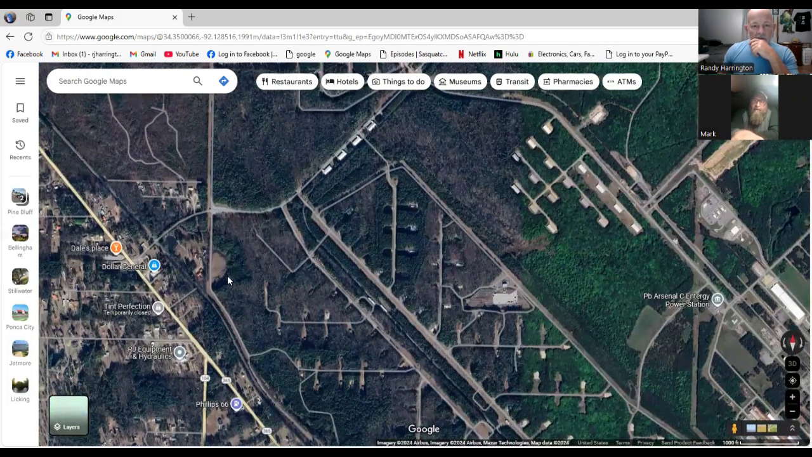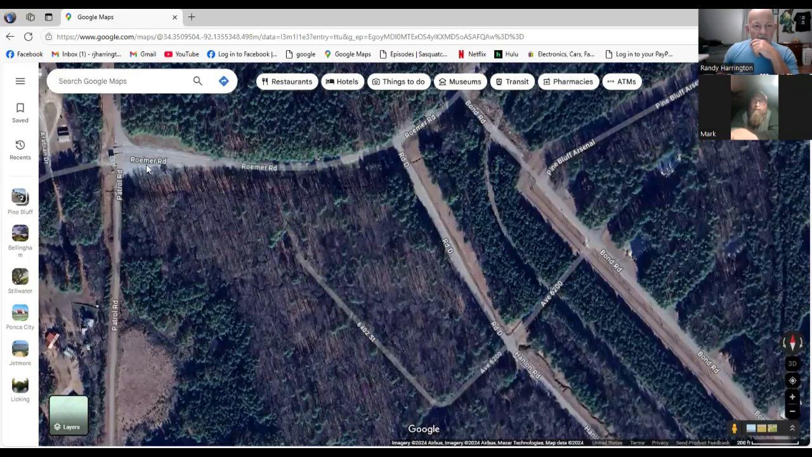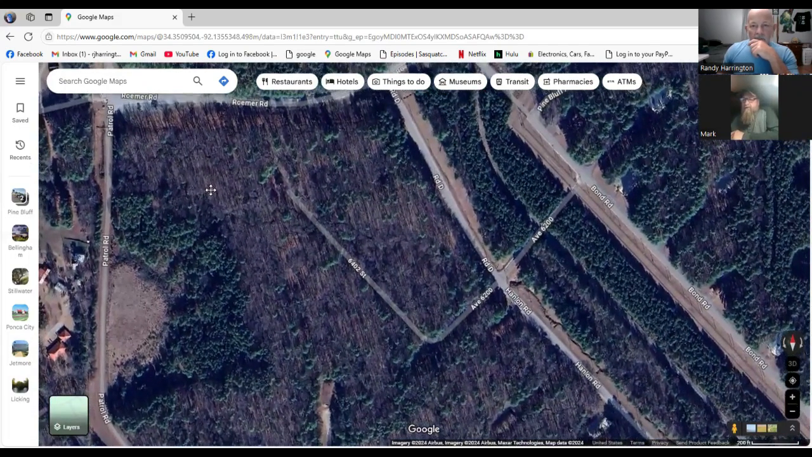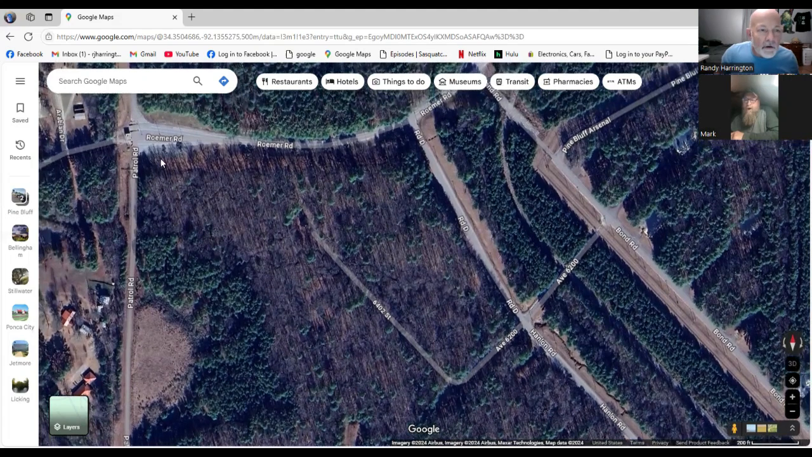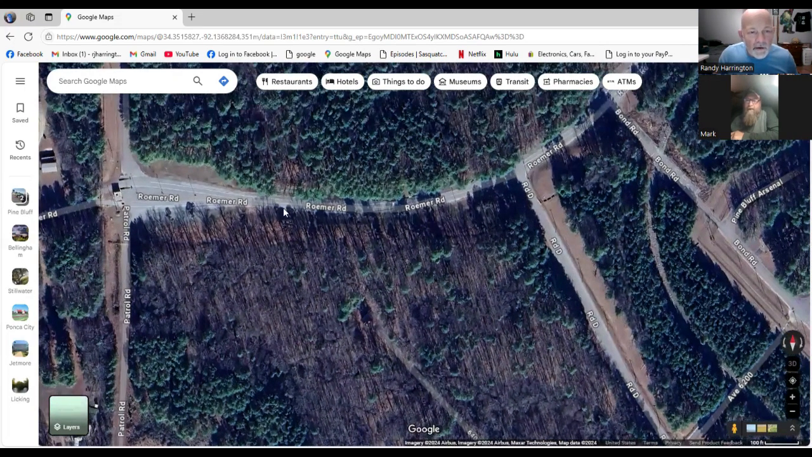Okay, right there. You see that corner? Yeah. There's a gate there, and right inside, if you'll blow that up and bring it down just a little bit, do you see the road names there? I can't read your screen. There should be a Romer, and then right there should be Hartle, Bond Road. Bond and Romer. I think it's Patrol Road. There's a patrol road, and then that Romer, there's a gate right there.